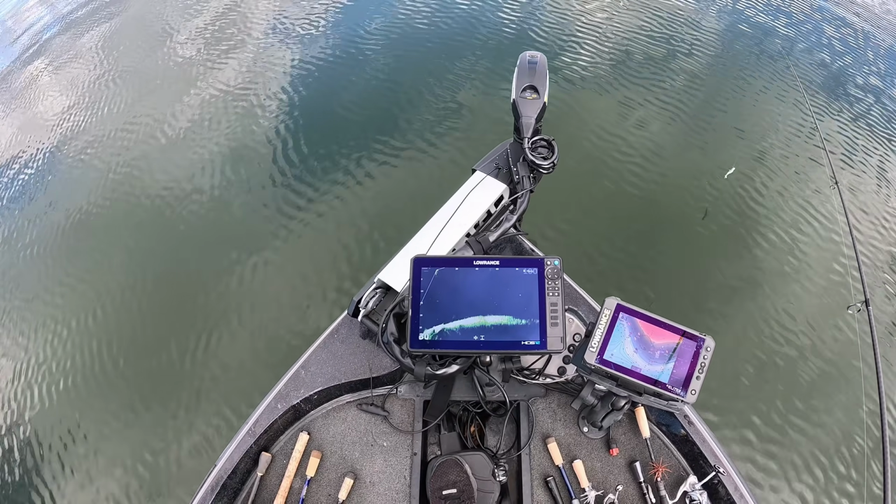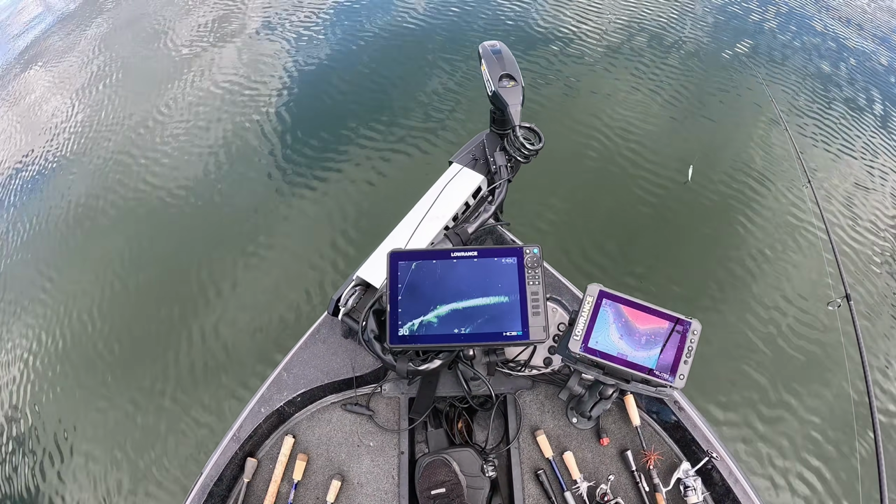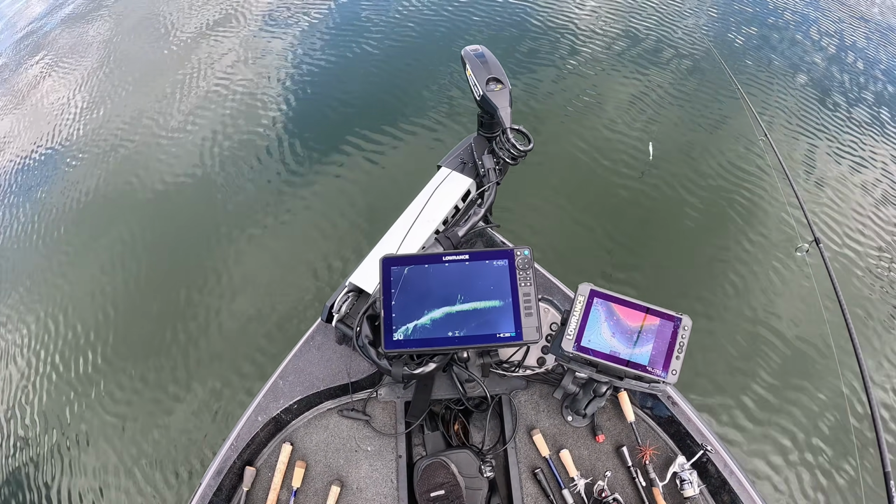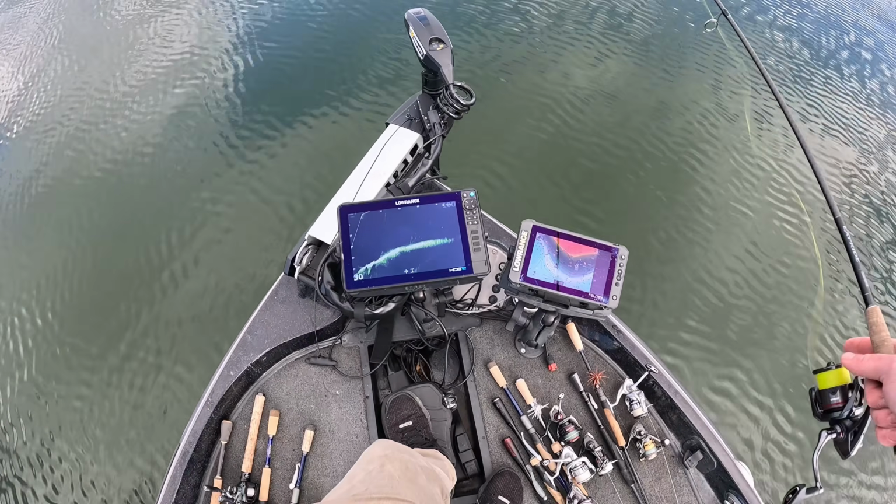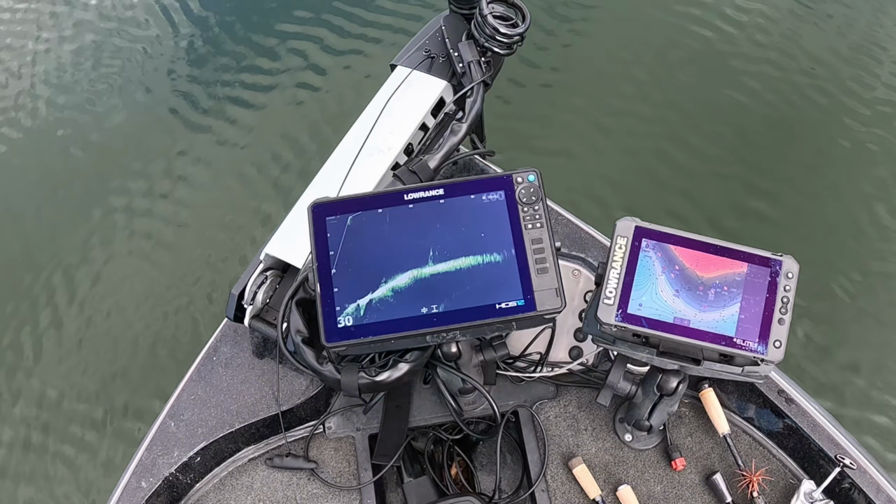Hadn't seen a lot of fish. I've seen a couple fish on schools of bait, but I hadn't seen a lot of bait today. But they're going to hold in these positions and wait for an easy meal to come by, and that's when you can kind of take advantage of them.